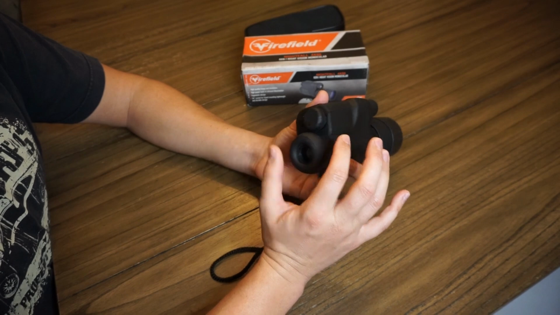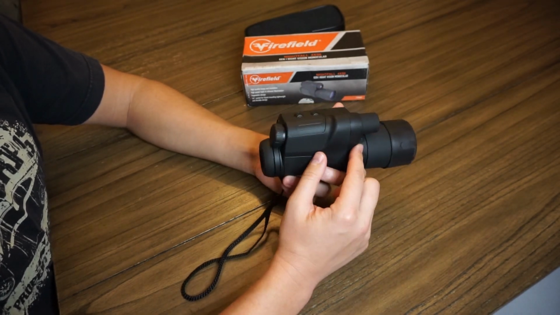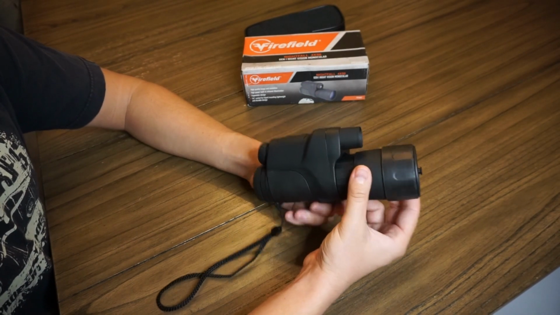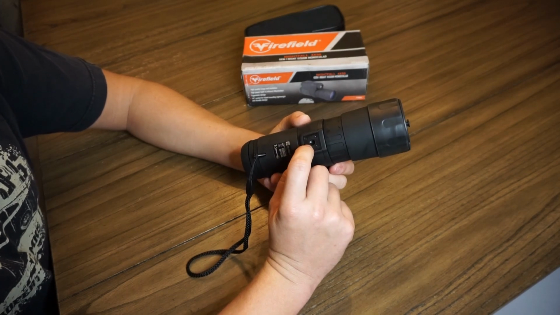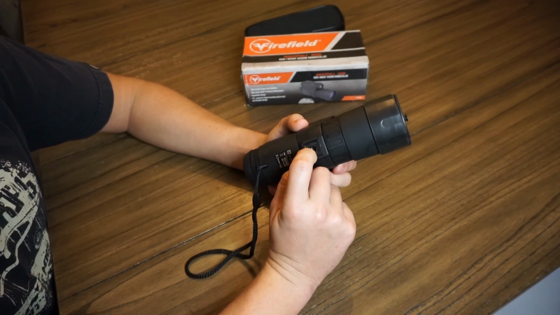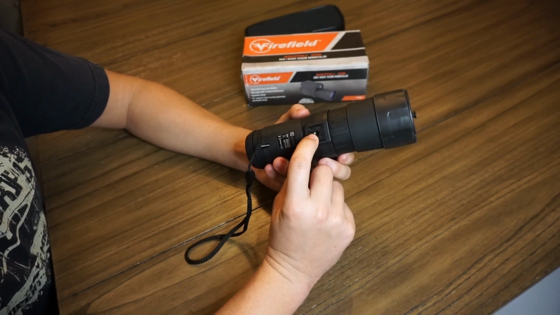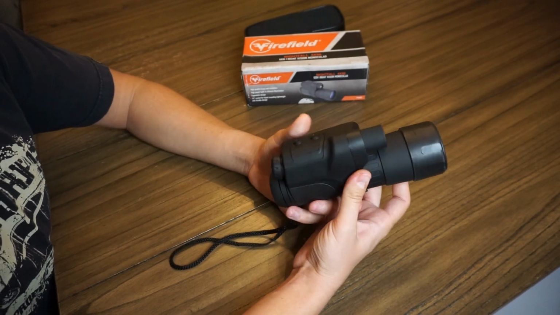It's adjustable on both the ends of the monocular for the focus. It's got a 1/4 inch socket if you wanted to mount it to a tripod, similar to what you would attach a nice pair of binoculars, spotting scope, or a video camera to.